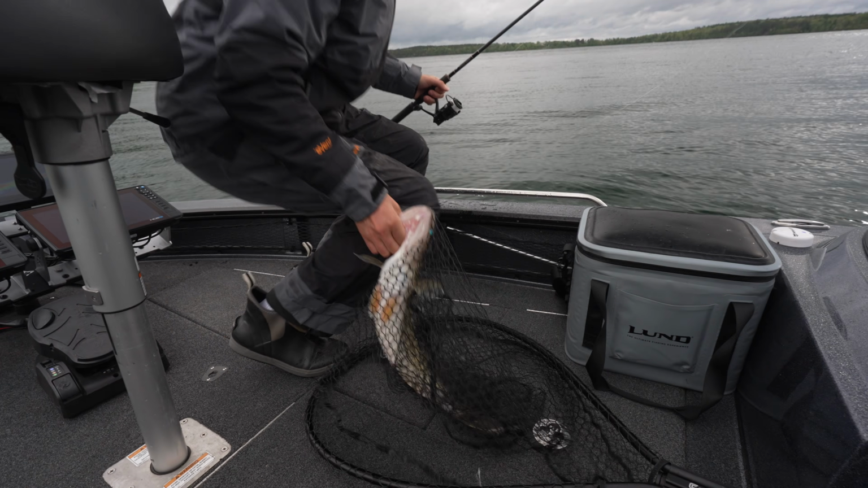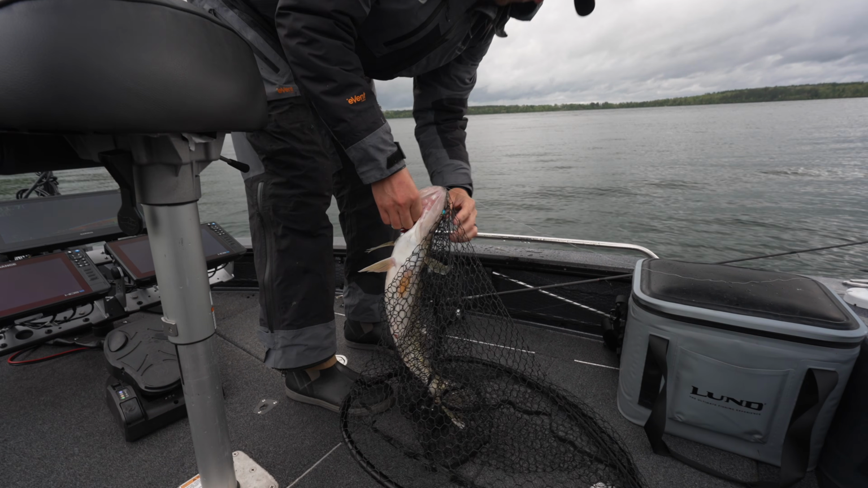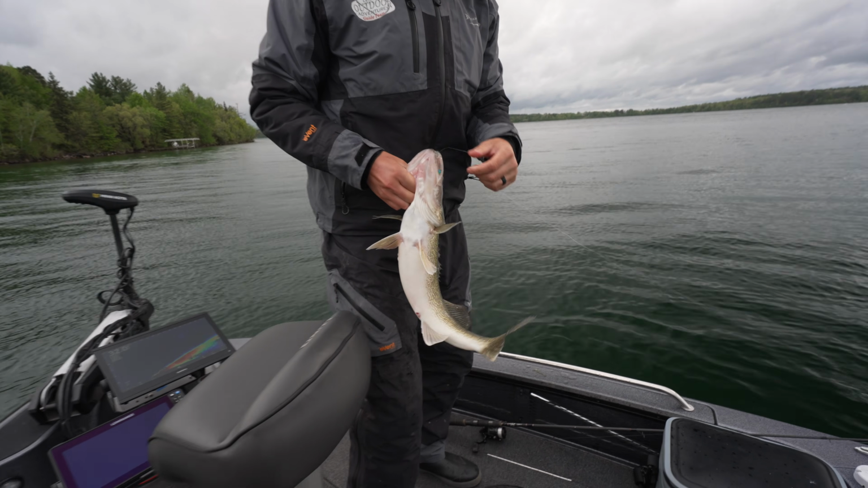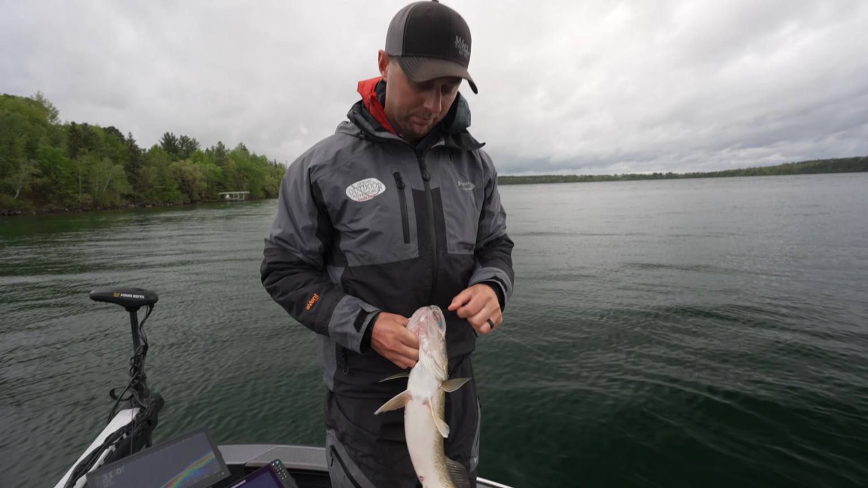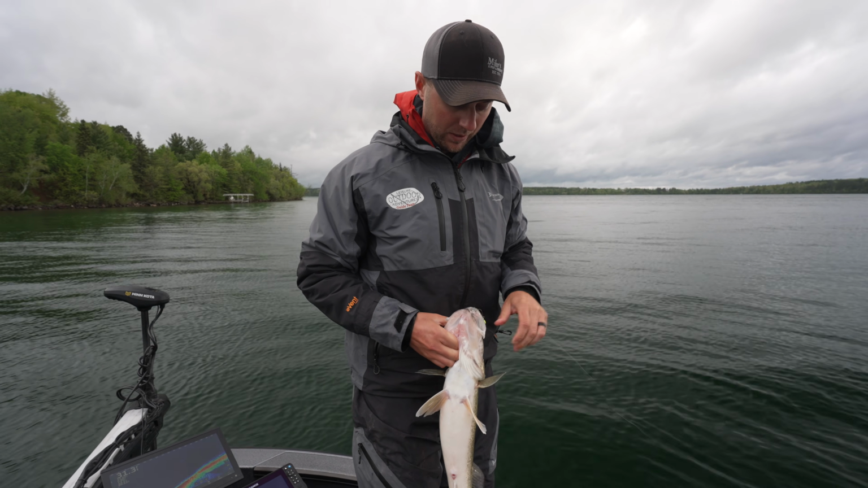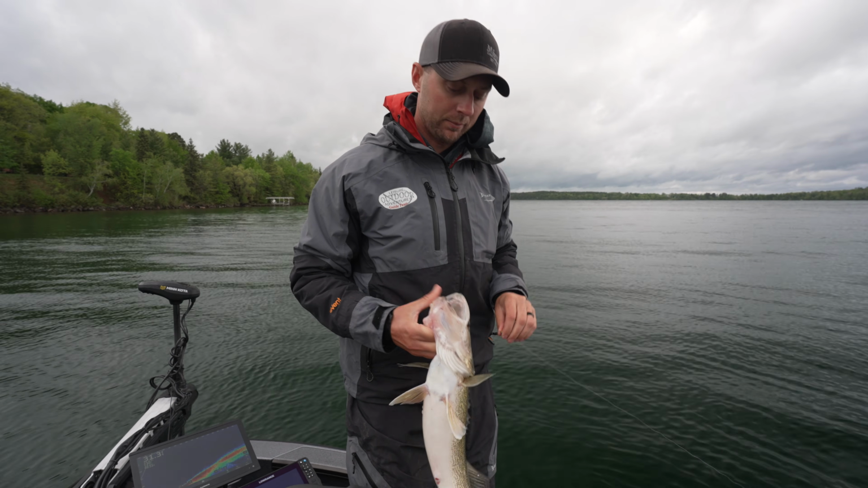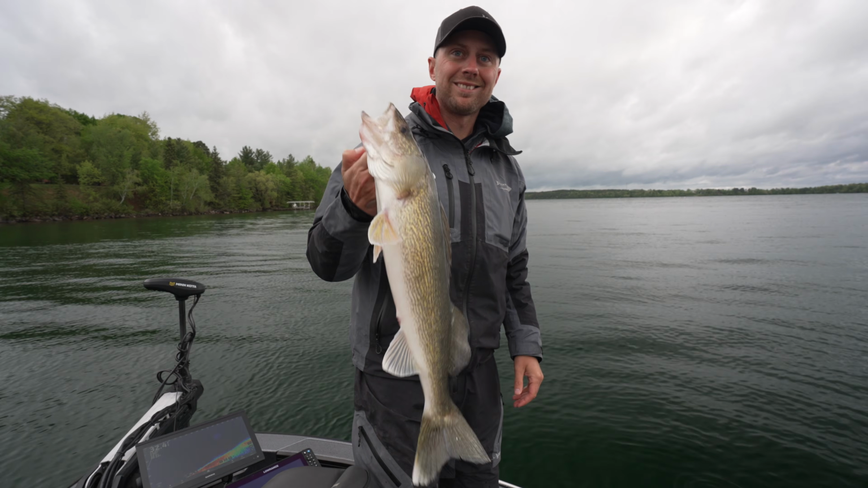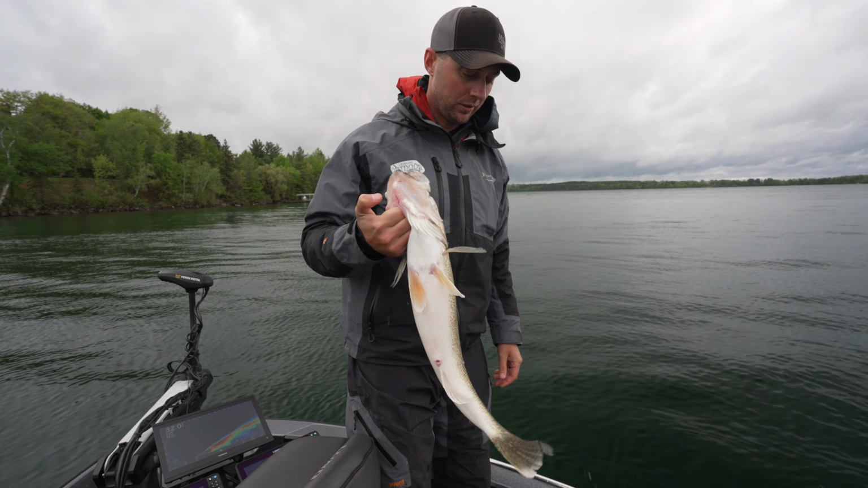Explain to us how you caught that fish, what we were doing. Found that fish on forward-facing sonar. Yeah. Pitched a jig and a shiner at him. And he toyed with it up and down, chased it down to the bottom, back up, back down, and finally convinced him to eat. Nice fish. Let's get a measurement on the net.